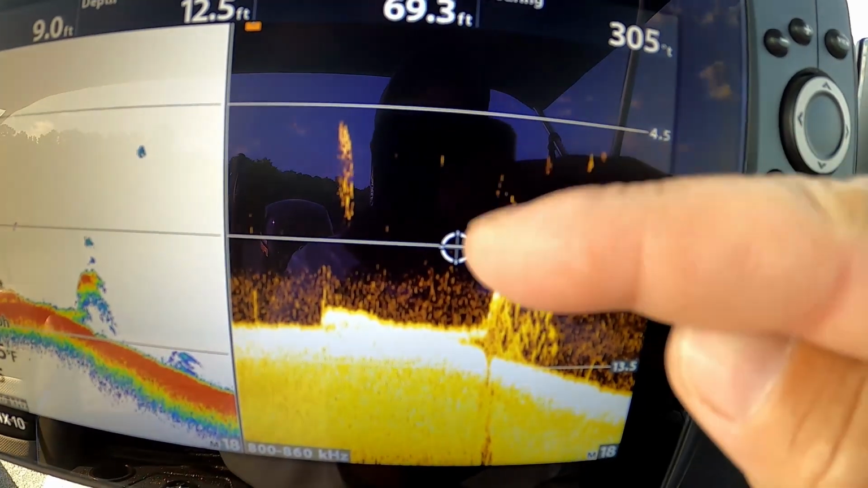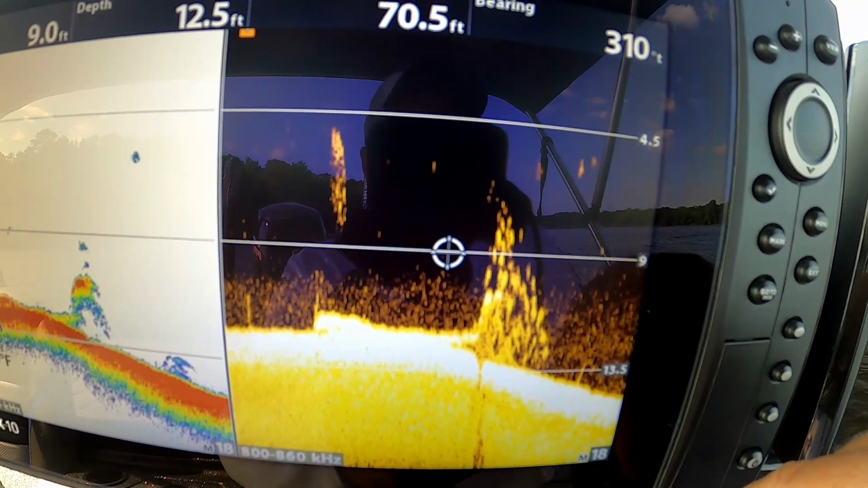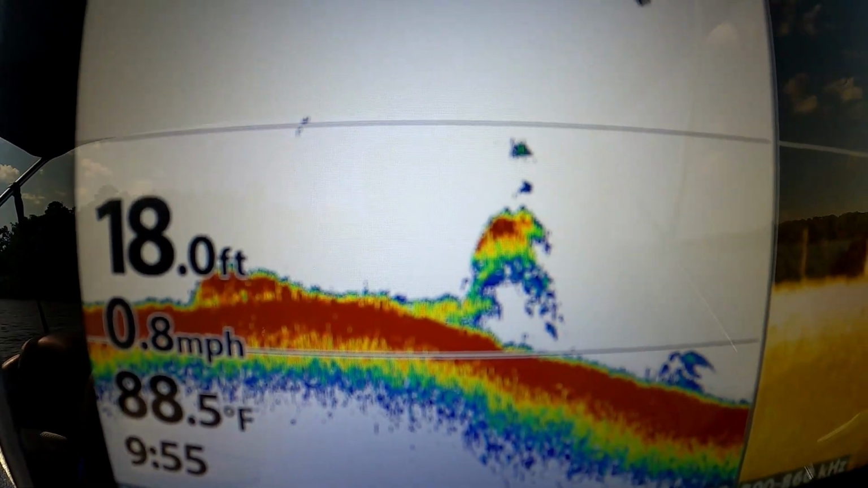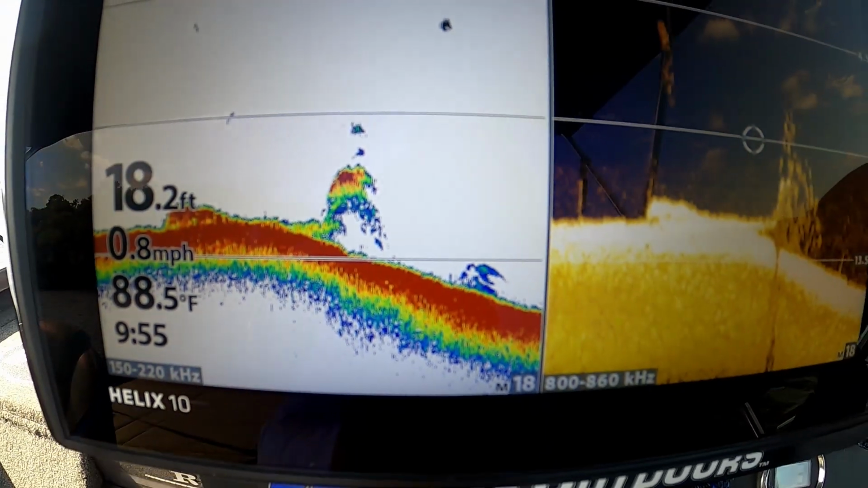You can see them plain as day all around that stump, all those little dots. So let's play around with this 2D image and see if I can get it any better. I've never really tried to use it much because I really like that down scan, but let's play around with it and see what we can do.